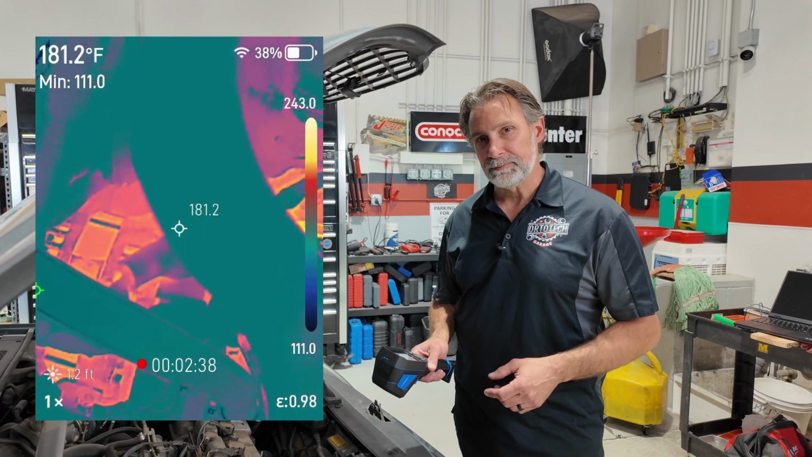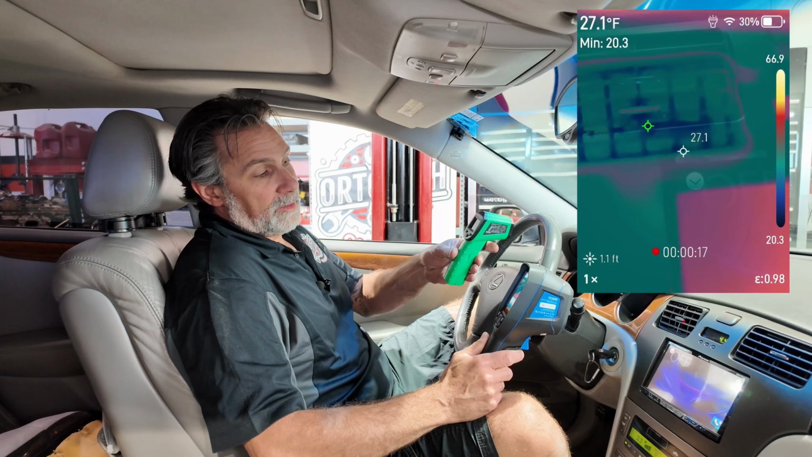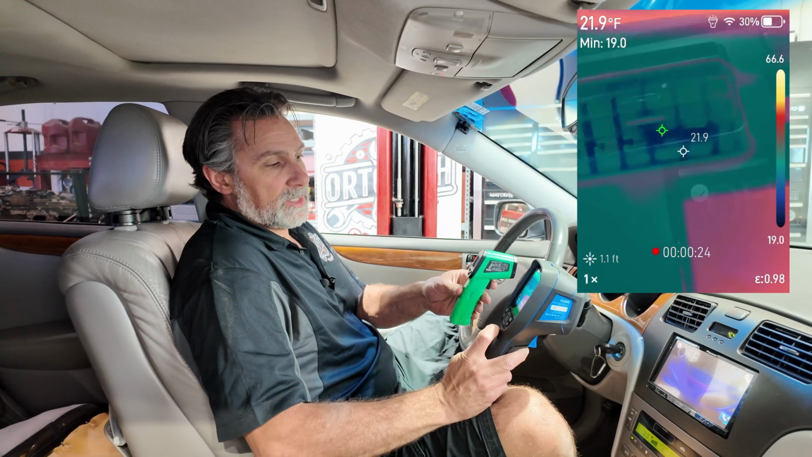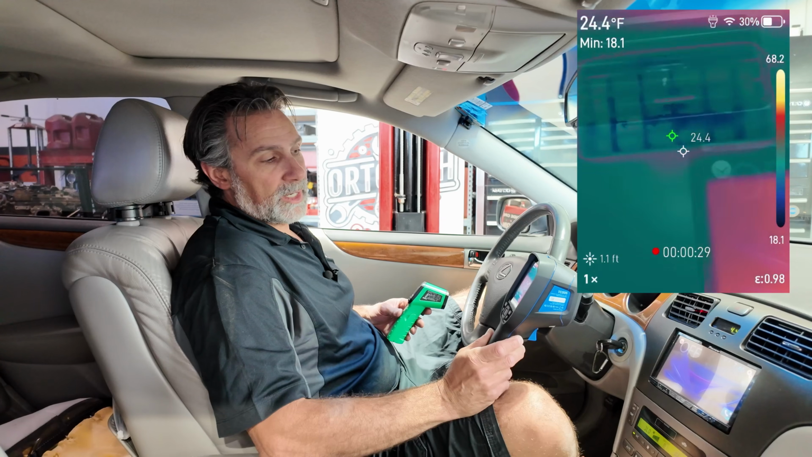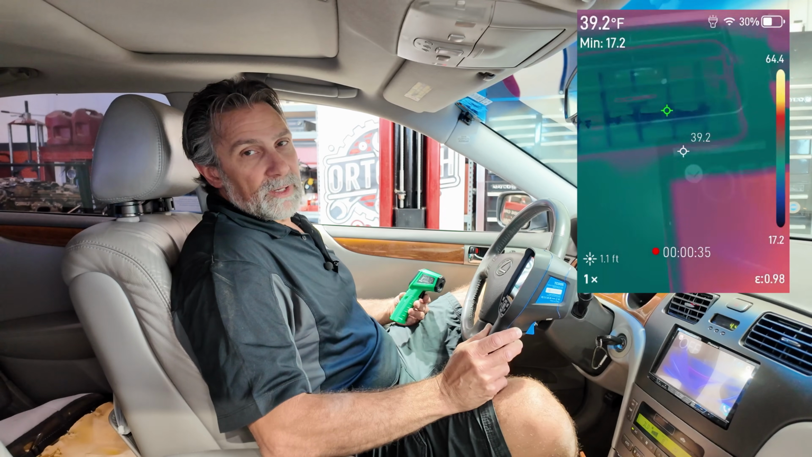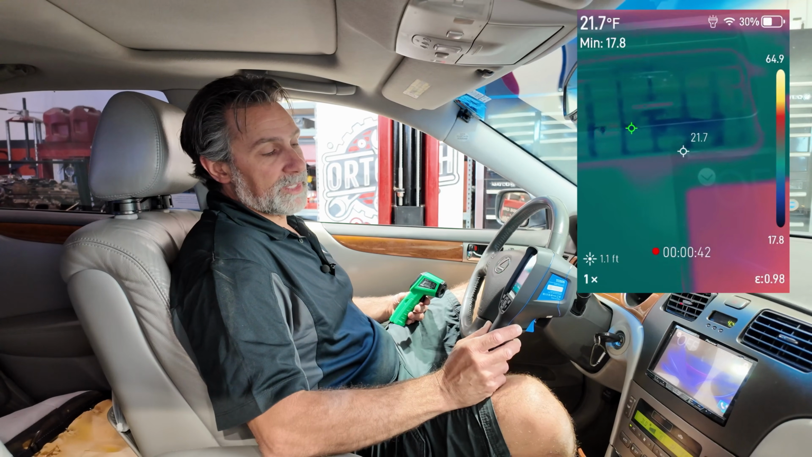Hope that makes sense. So I'm inside this car. I wanted to demonstrate to you these duct temperatures, how I would normally use my infrared thermometer and how I'm using this tool. And we're just measuring the duct temperatures. Now, obviously where you measure is going to depend a lot on the temperature you're going to get. But overall, just in the ductwork here is where I usually measure. And I'm getting a huge variance in temperatures on this machine. It's jumping as low as 29 degrees all the way up to 44 degrees.